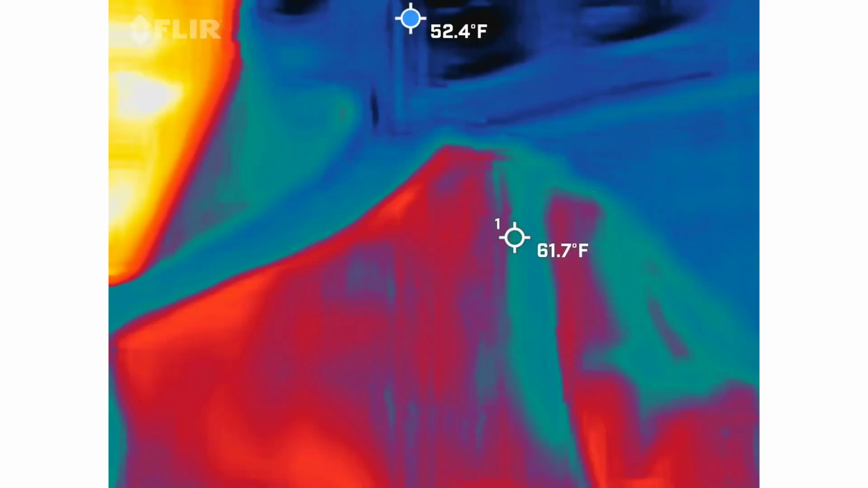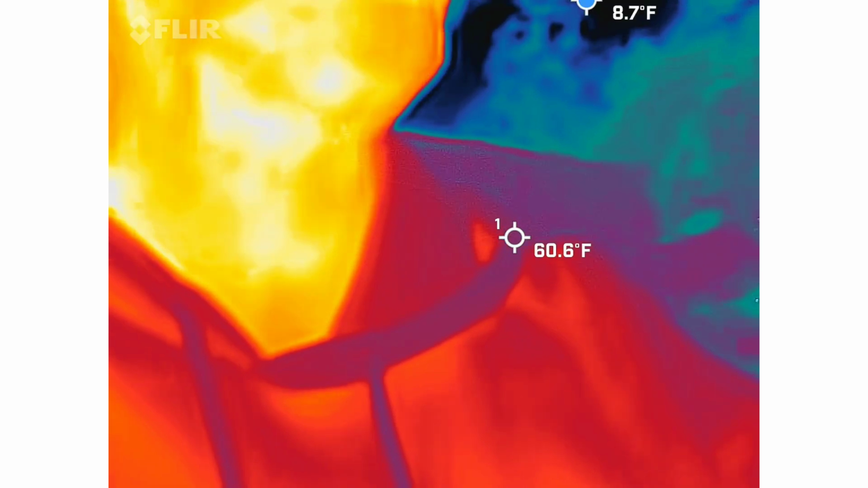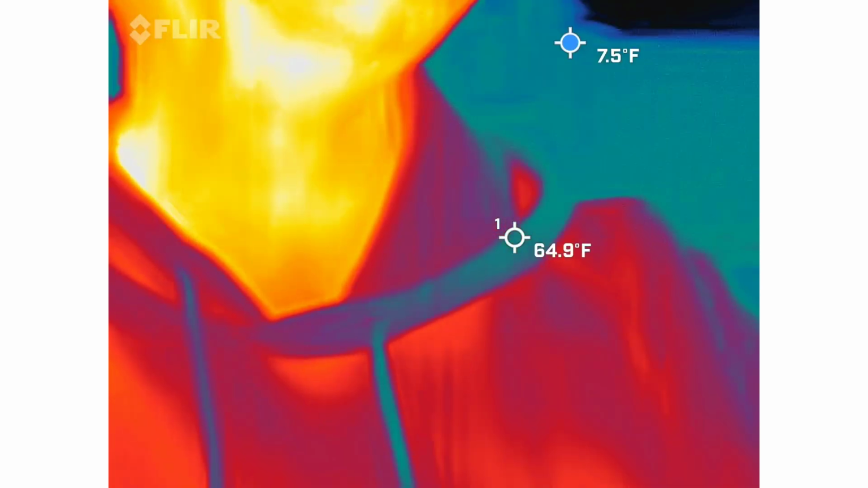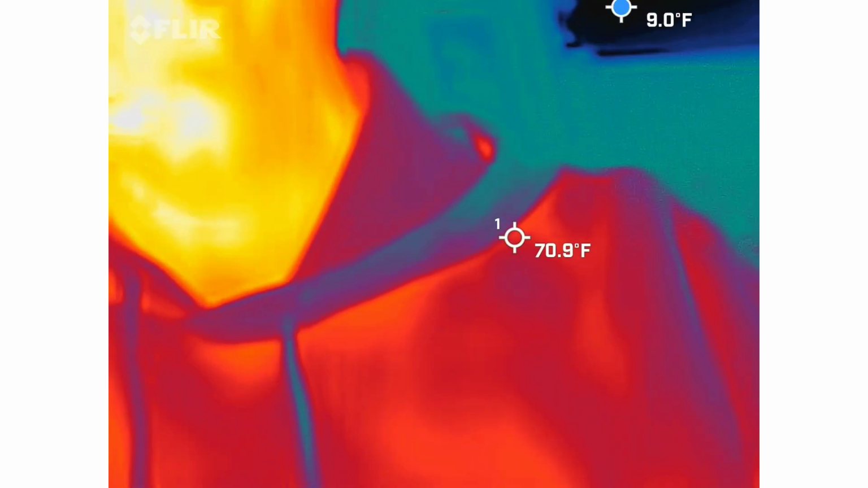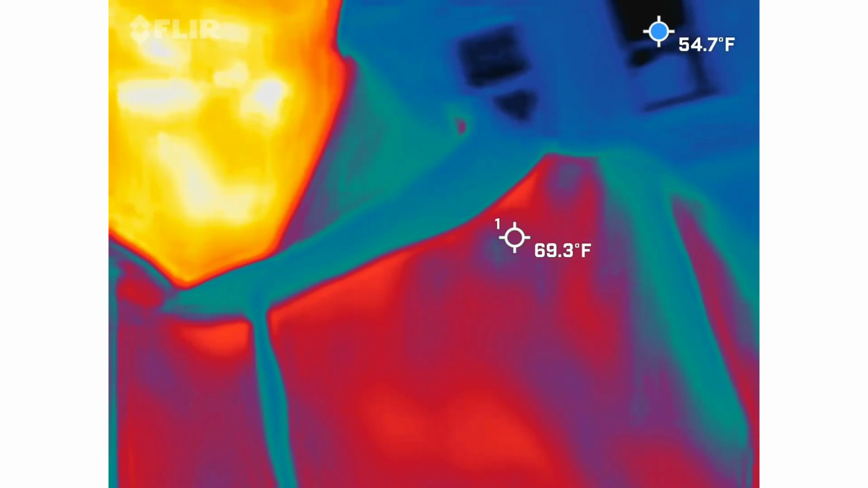Want thermal imaging inside of a ghost hunt. Come on, guys, it's interactive. Okay. Well. What do you think we're looking for in here? Cold? Right, we're looking for cold spots. Okay. So it's that old adage that ghosts create cold spots. It's the same principle, which is exactly why we use this style of camera.